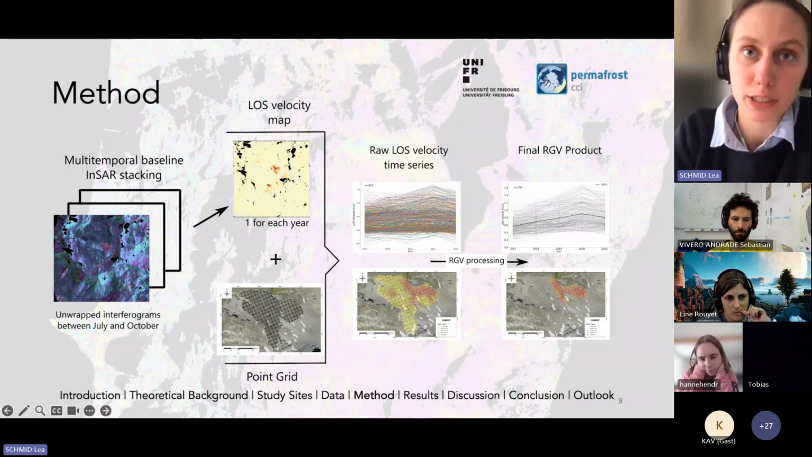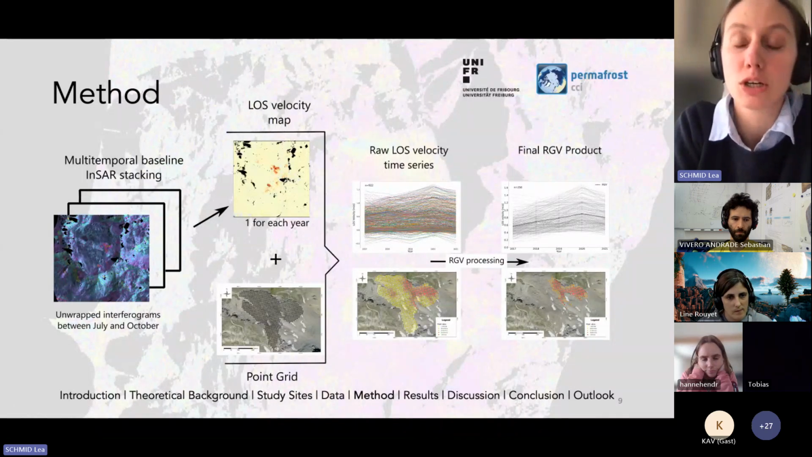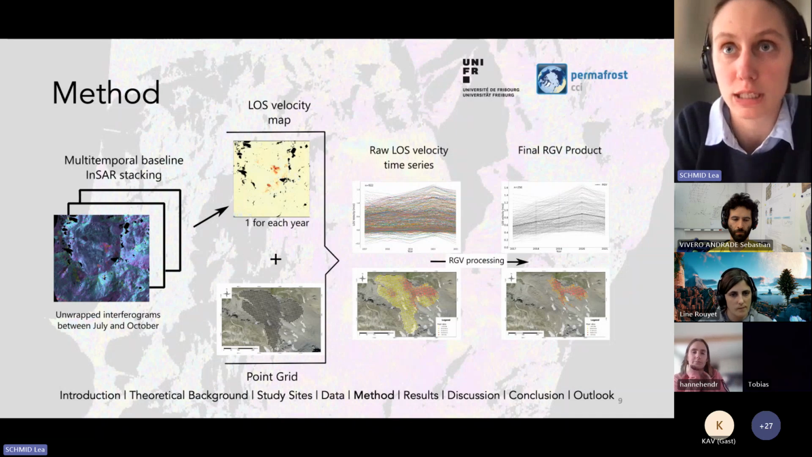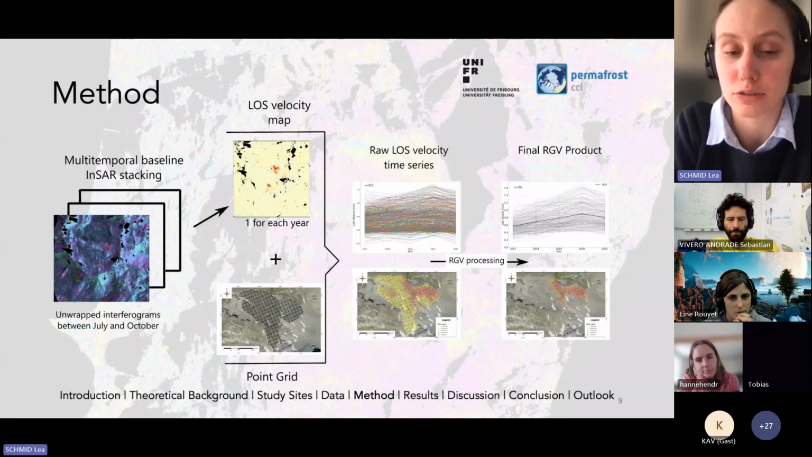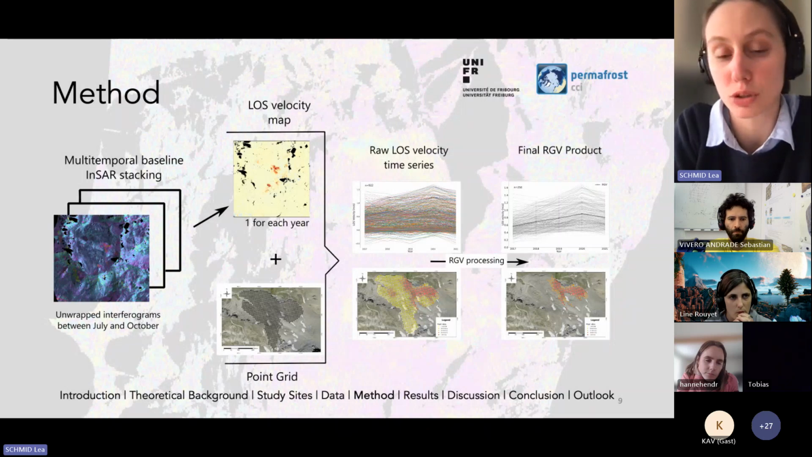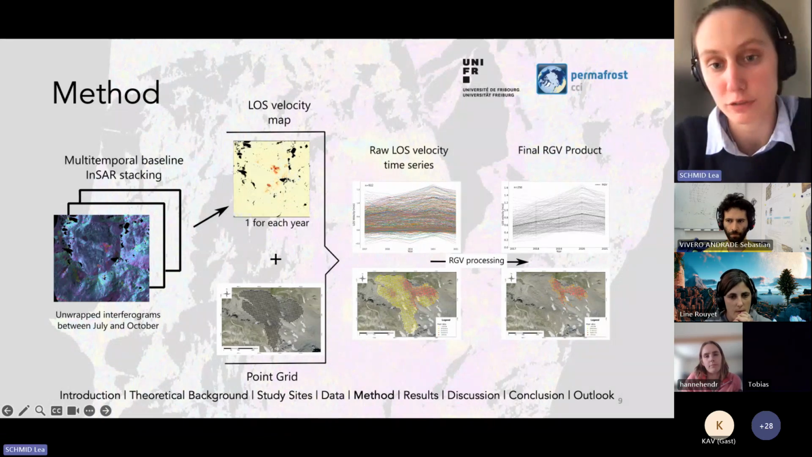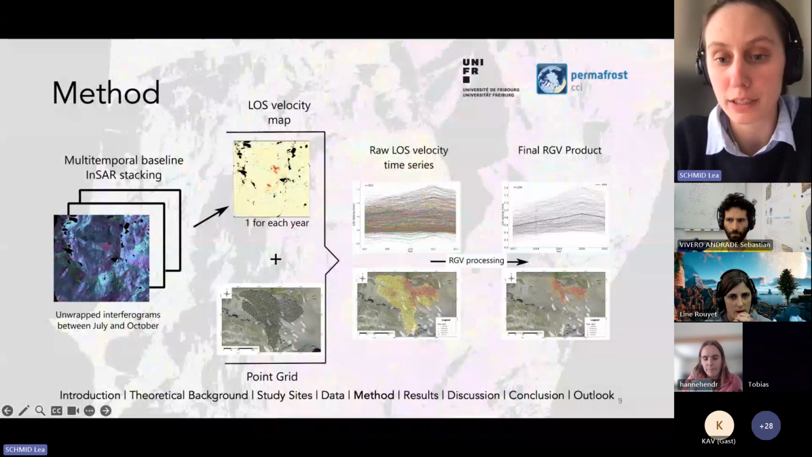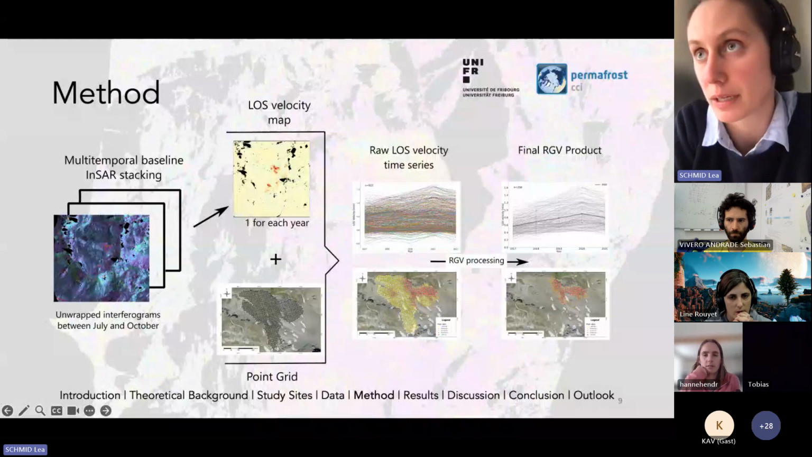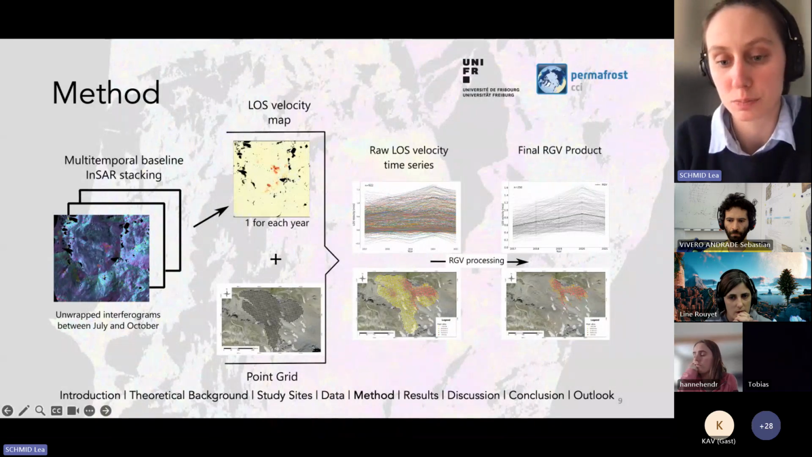In this step, I basically already performed a temporal aggregation from one single image or multiple single images to an analyzed value, which in this case is just a summer displacement, but we use it as an analyzed value. Then from this line of sight velocity map, I created a point grid, which basically consists of all pixels on the rock glacier. This is then used to extract raw line of sight velocity time series. Then I apply the RGV processing, which I'm going to explain in more detail based on the results I'm going to show. And in the end, I get one final RGV product.